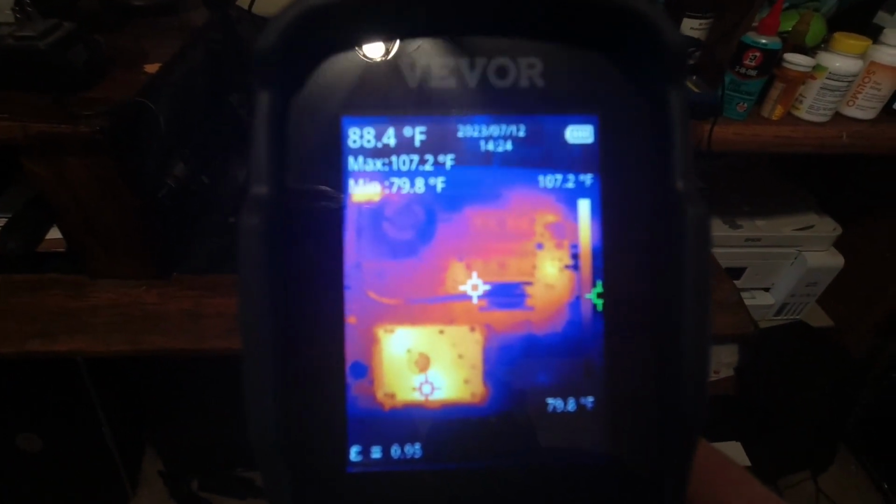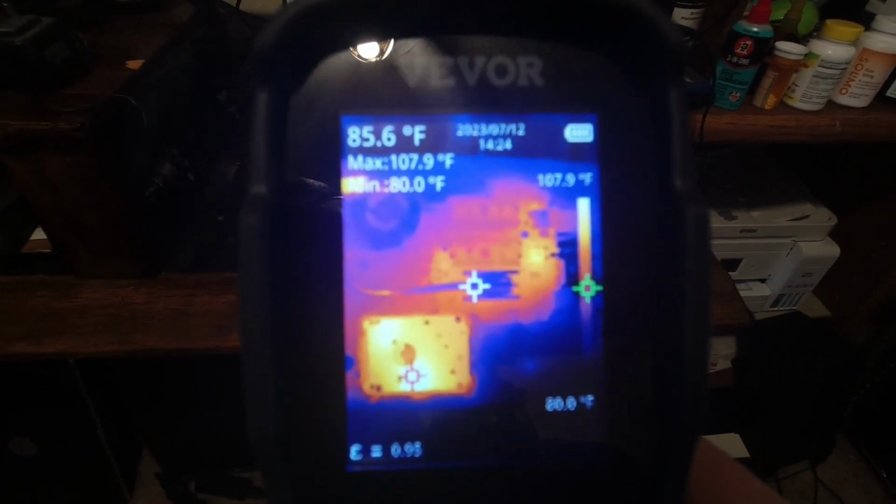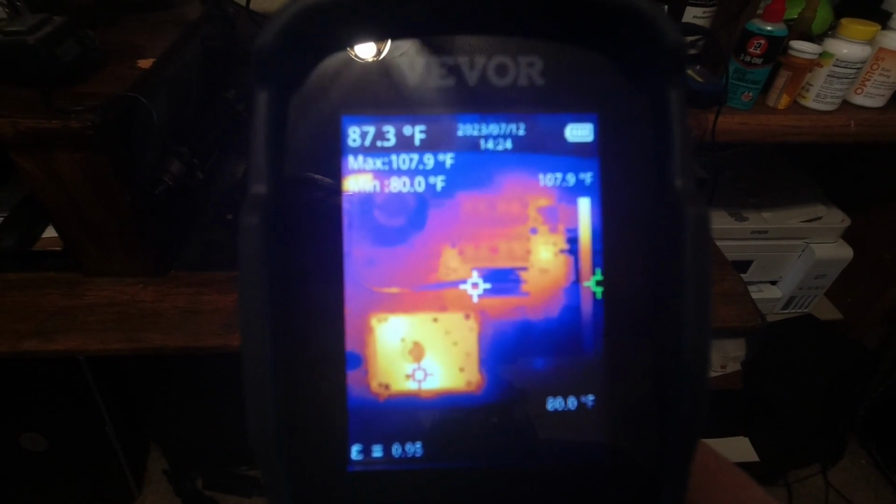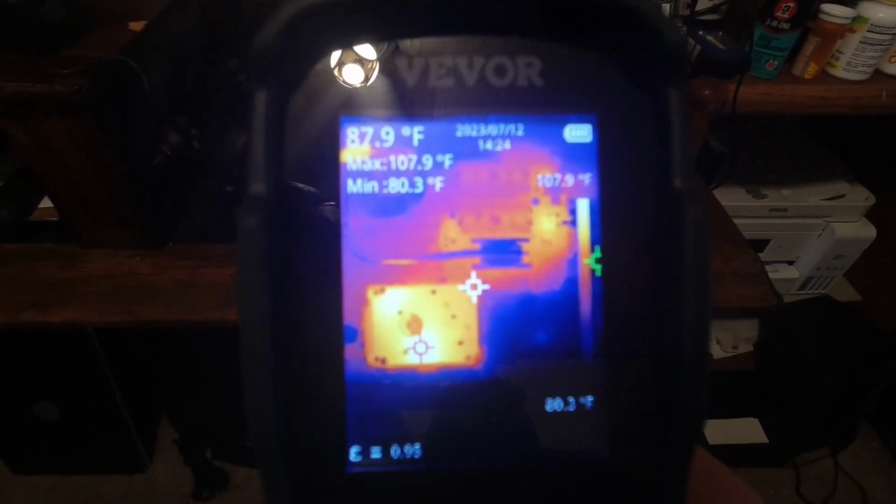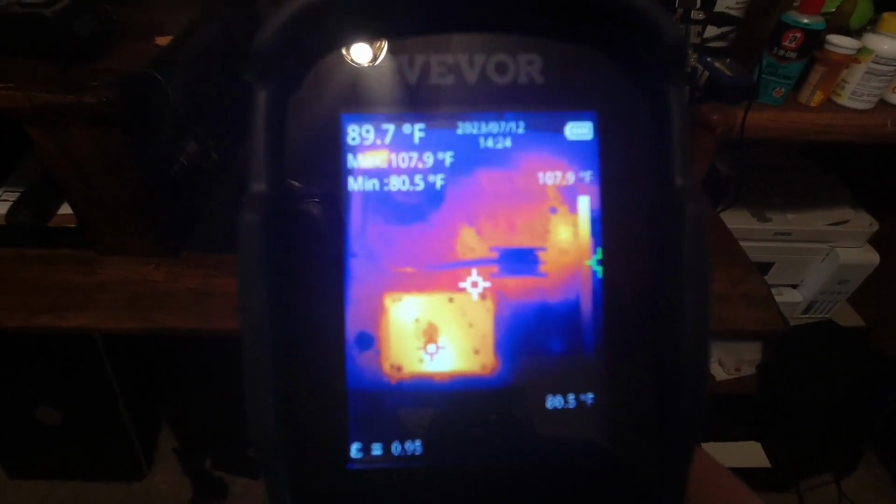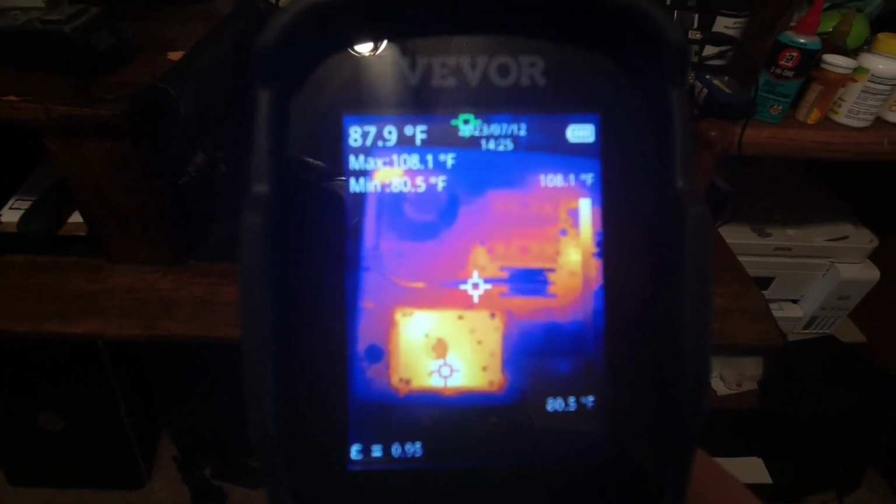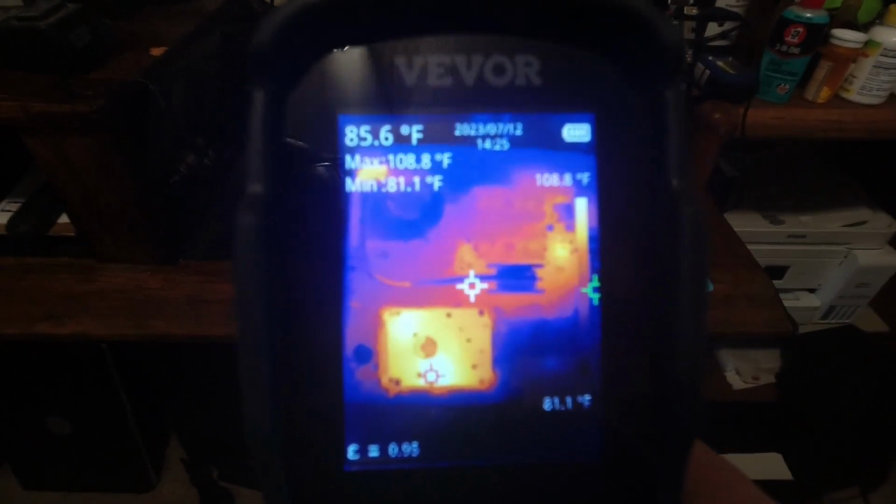It'll stay away from the hottest spots, of course, because that's what it does. And now you can see up above we have the center spot as the largest reading in the upper left. Then we have the max, which is the red crosshair, and then we have the minimum, which is where the green crosshair is. And I can turn them all off. I can turn them on and off one at a time, whatever I like. And then the reading in the upper left reflects what we're looking at.